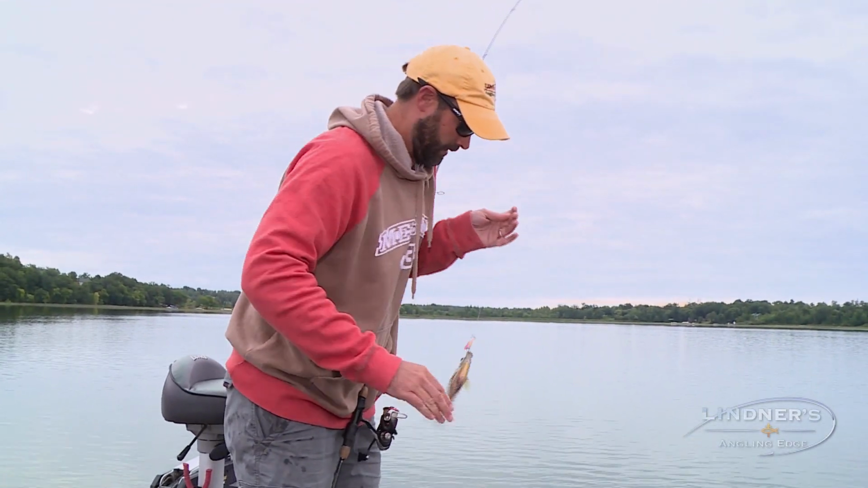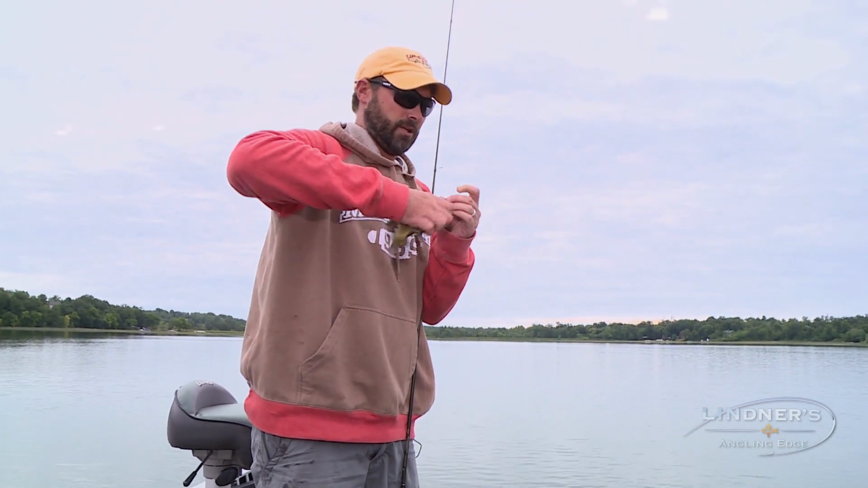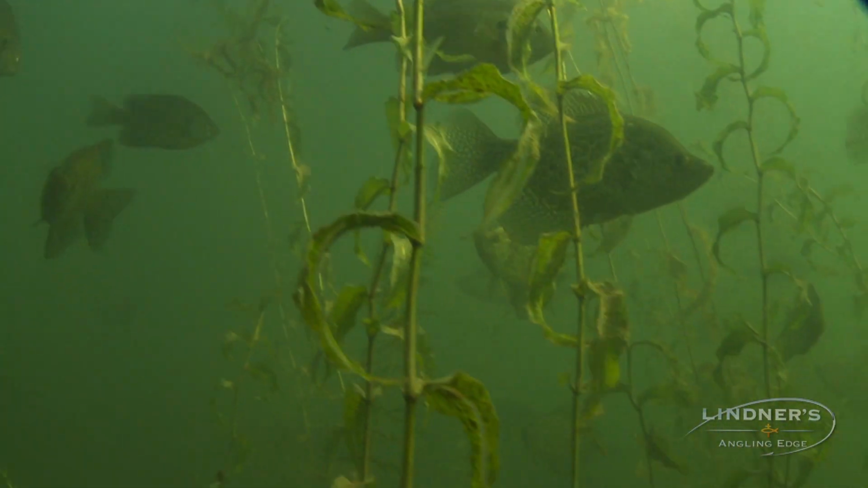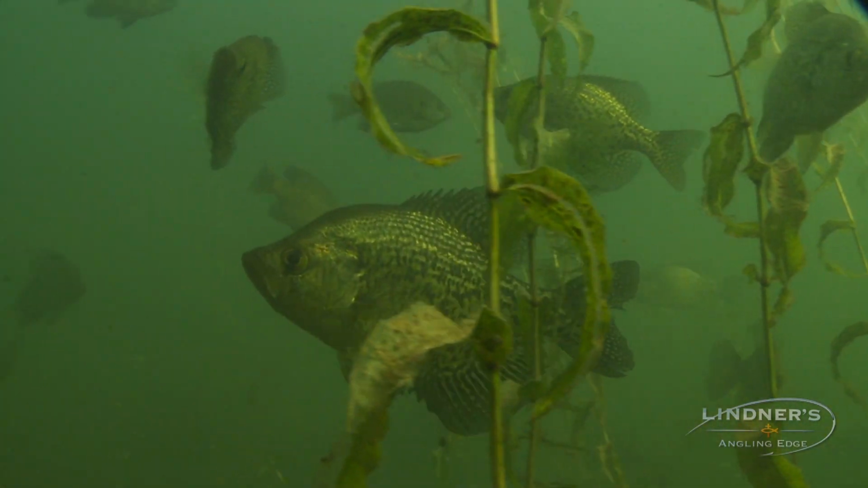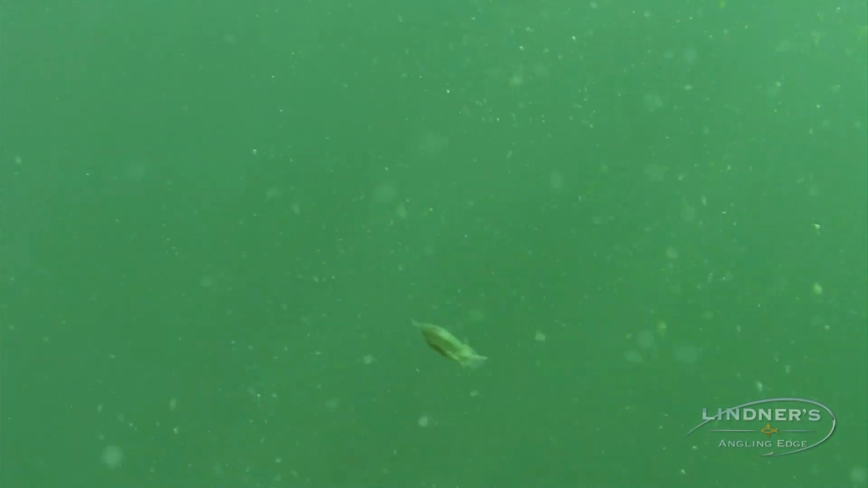It's amazing how important electronics are. This time of year, electronics are absolutely vital for finding fish. Most of the time you'll find crappies, bluegills, etc. related to the weed line for the most part. But what we found here is it's not only weed lines, it can be bottom composition. These fish are feeding on bugs almost exclusively.